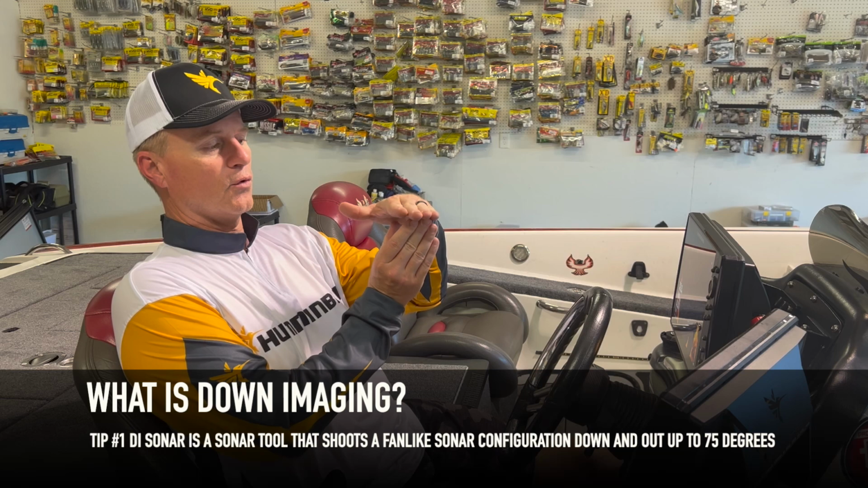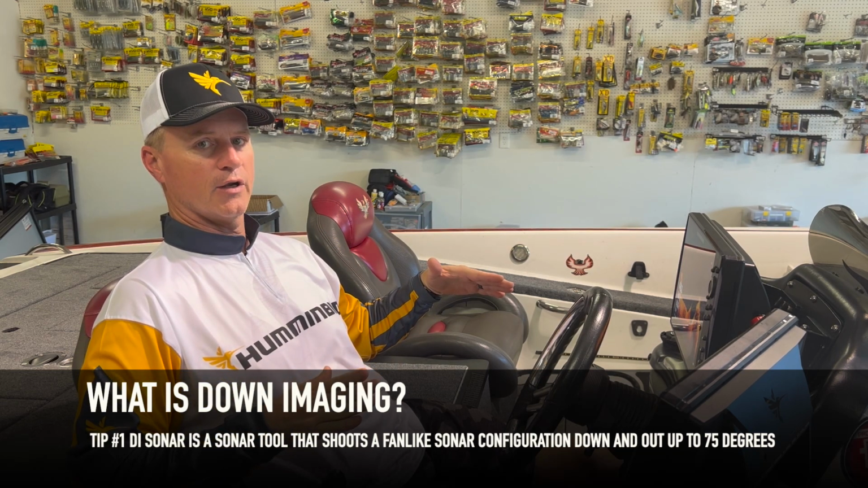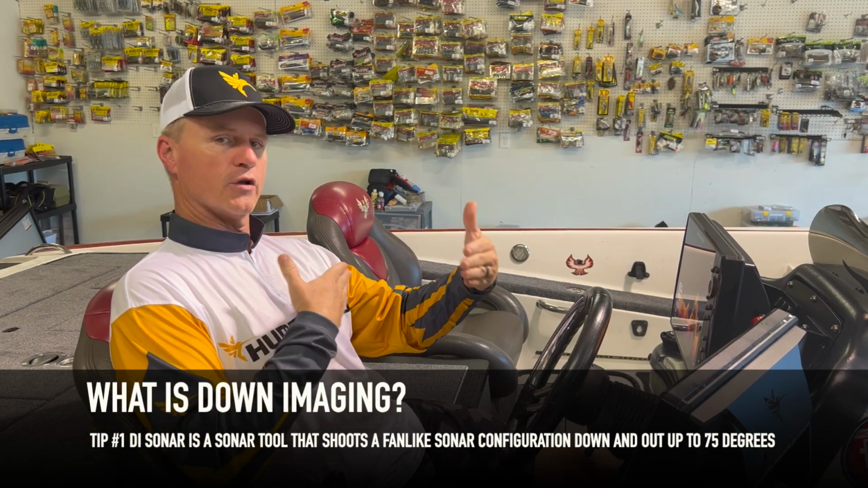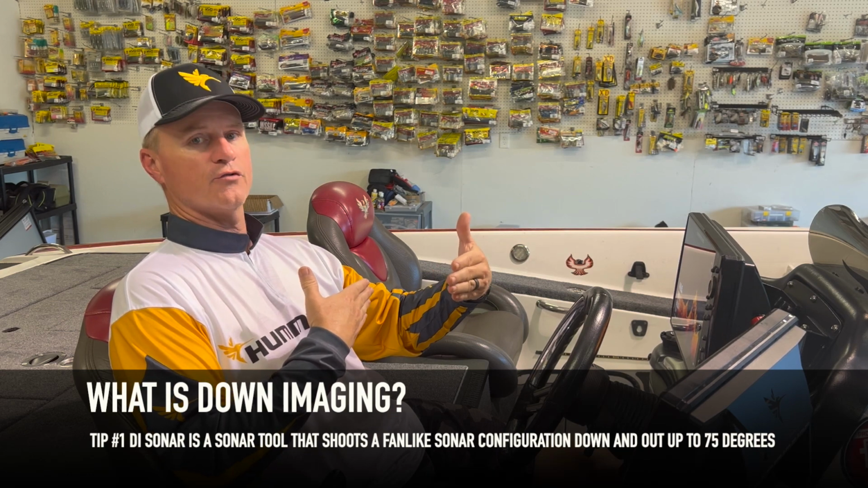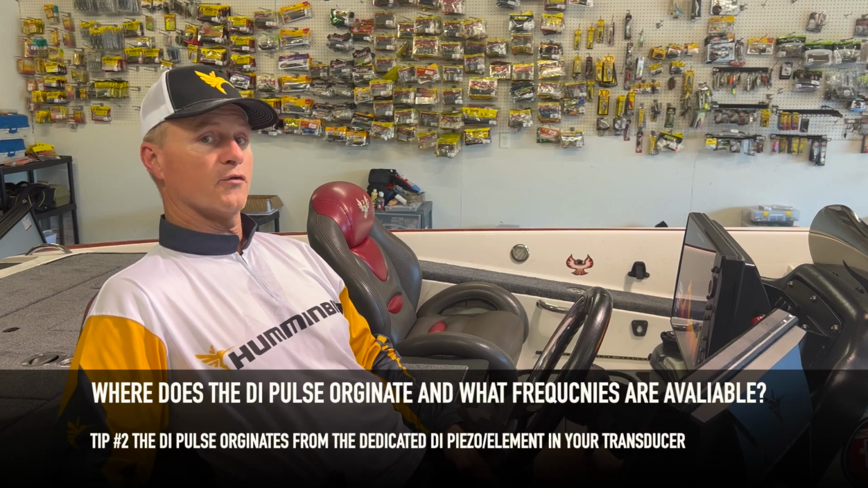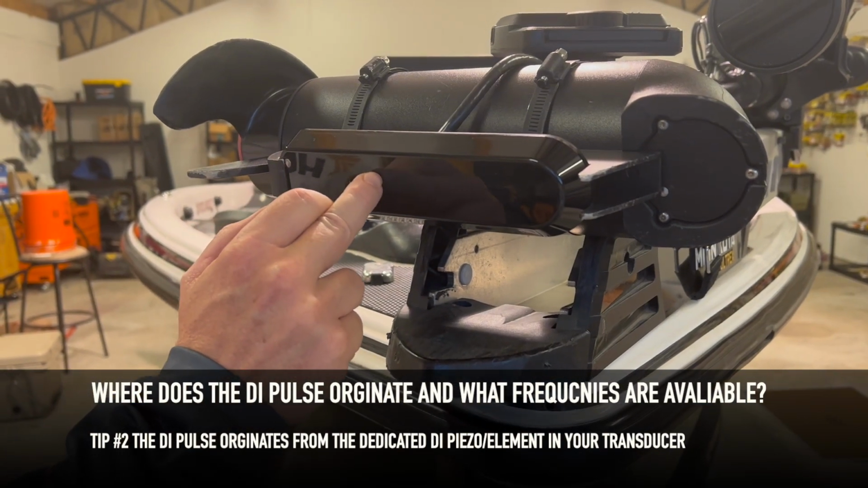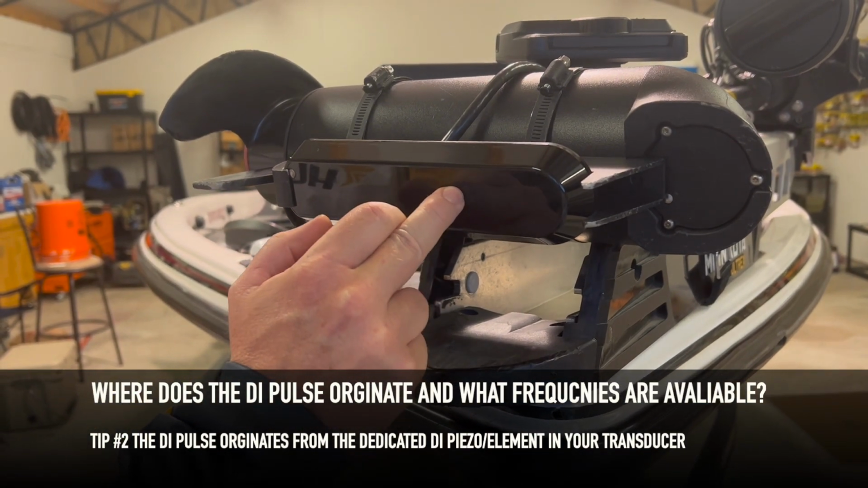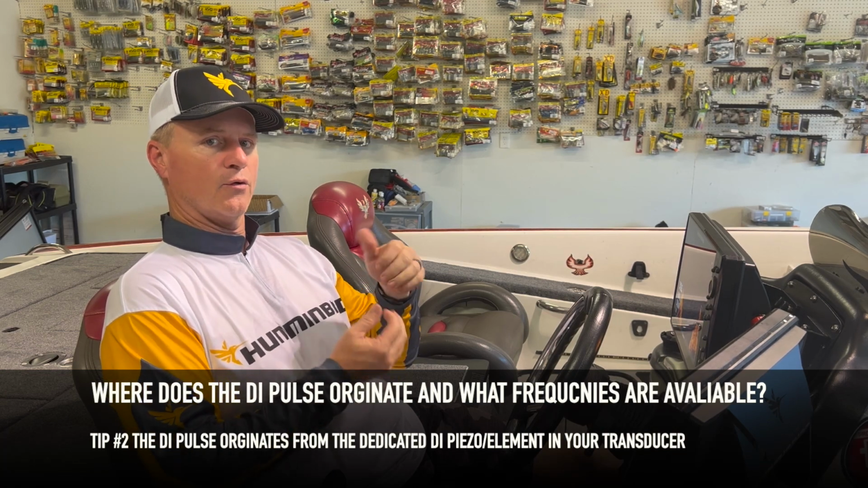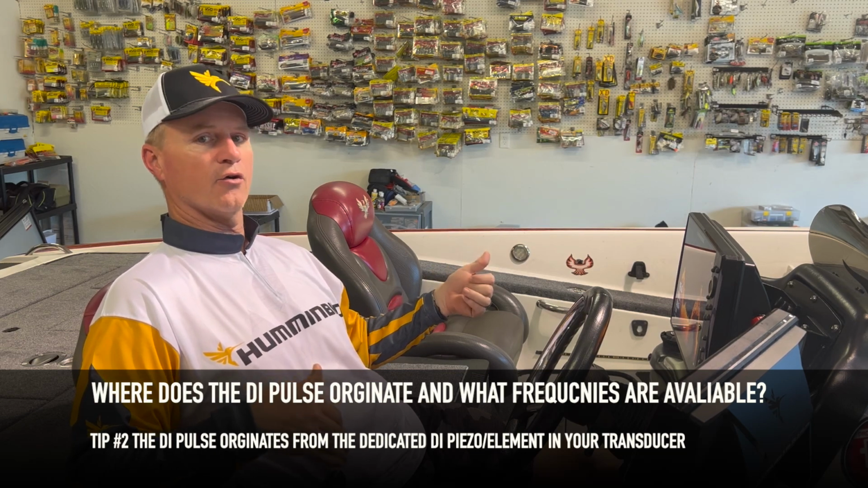It emits a signal down and out from the transducer up to 75 degrees. The signal is wide side to side, but it's very thin front to back and does not extend forward of the transducer. So down imaging pulse originates in the bottom of the transducer. And most of your side imaging transducers, you've got one right in the middle. The piezo, or the element, is right in the center, and it emits or sends out a sound frequency down and out 75 degrees in 455 and in the megahertz range.